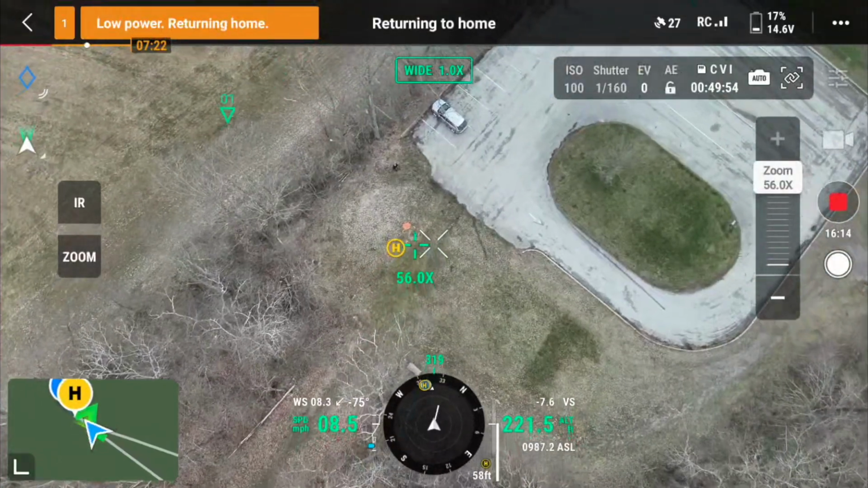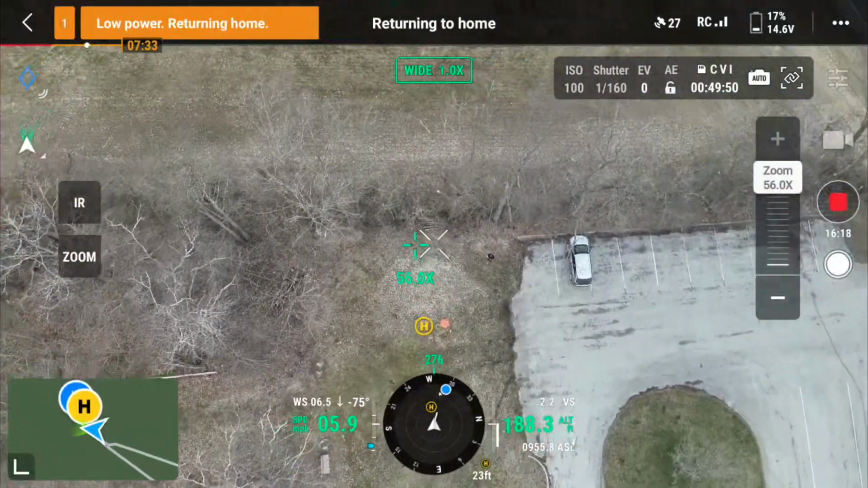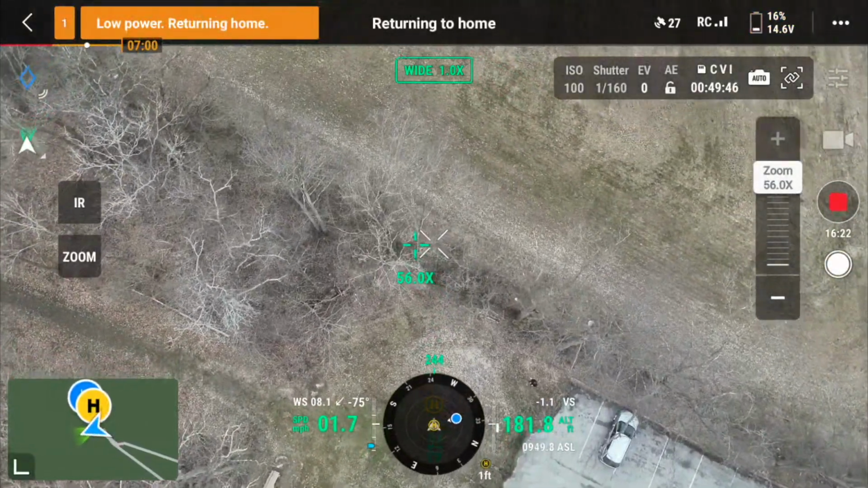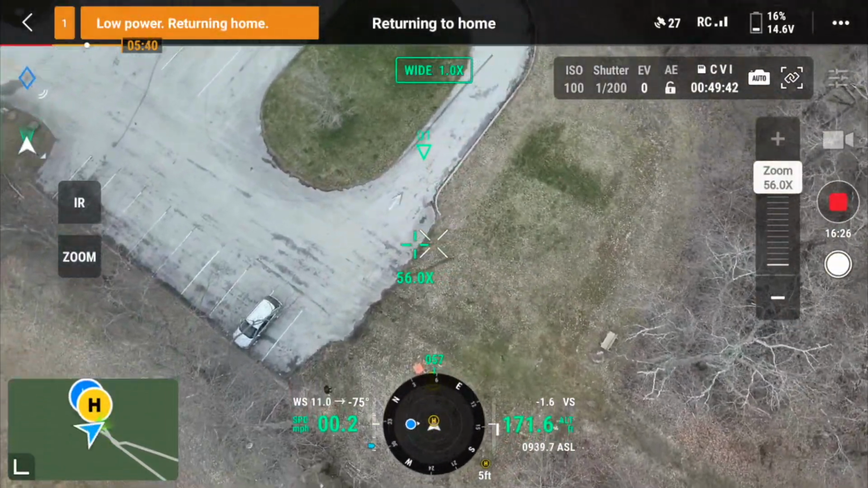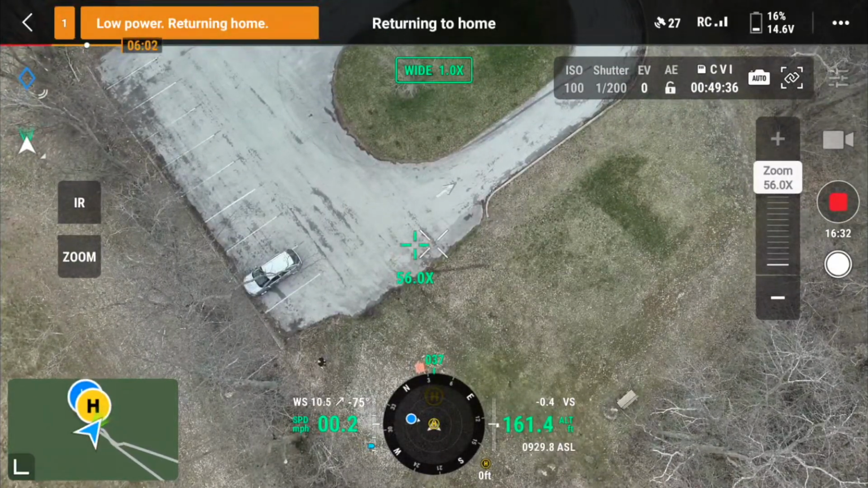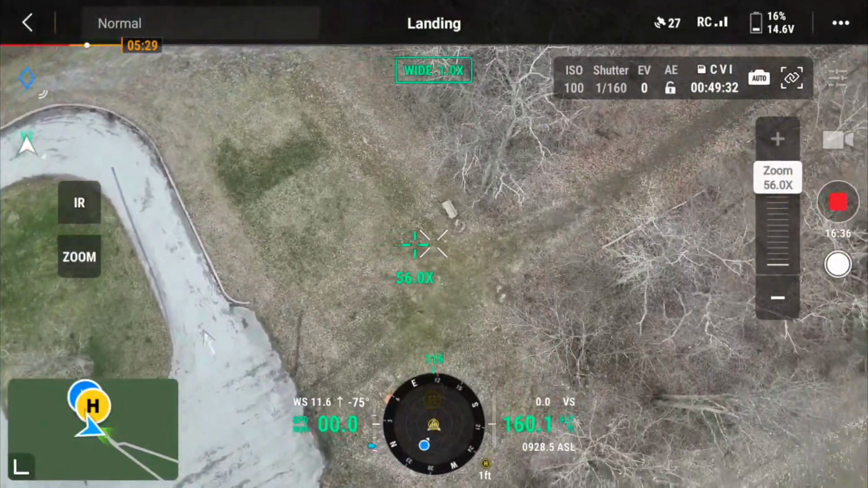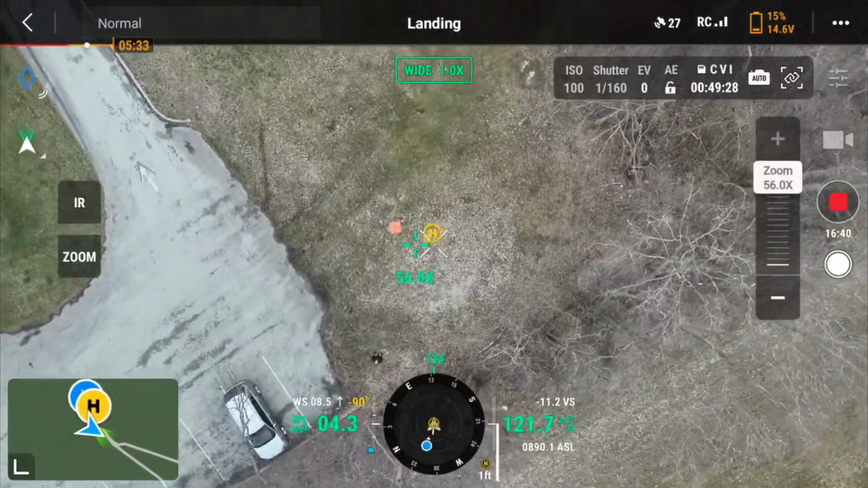There's the landing pad. I highly encourage drone owners to get this. The ground was kind of soft and a little bit muddy, and with this landing pad, it made it not a big deal at all to land. The drone puts itself above the landing pad or the place where it took off from, unless you change that, and then brings it down.